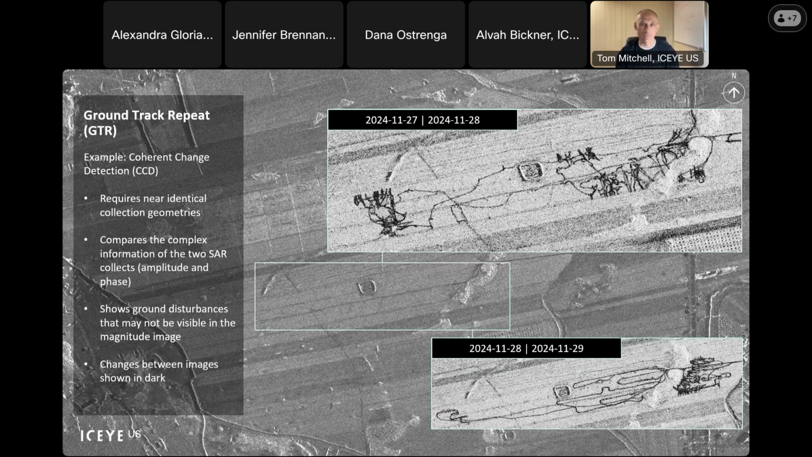So here what we're looking for are ground disturbances. So this would not be a good product to use over urban environments. You're looking at disturbances on softer ground or agricultural type of activity.